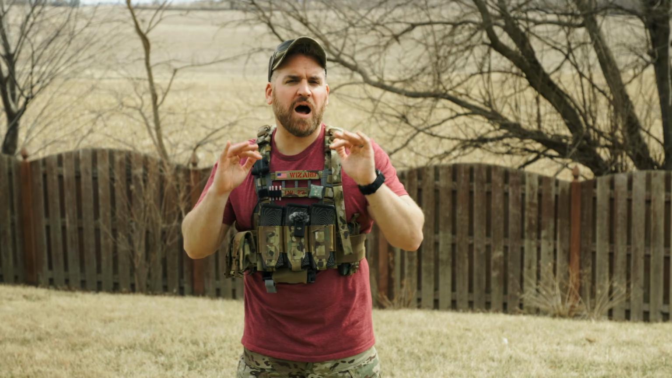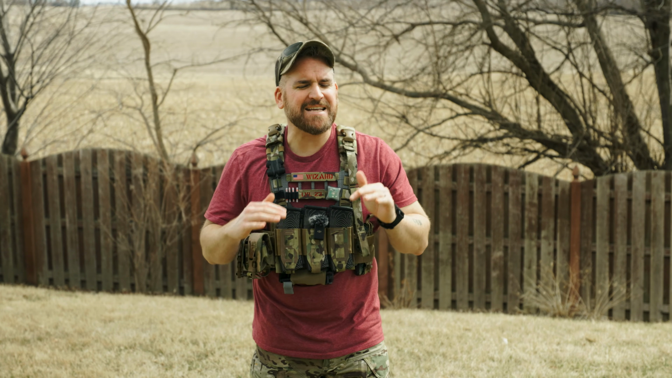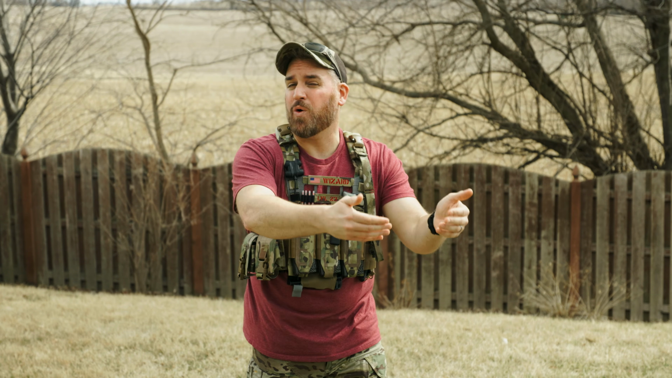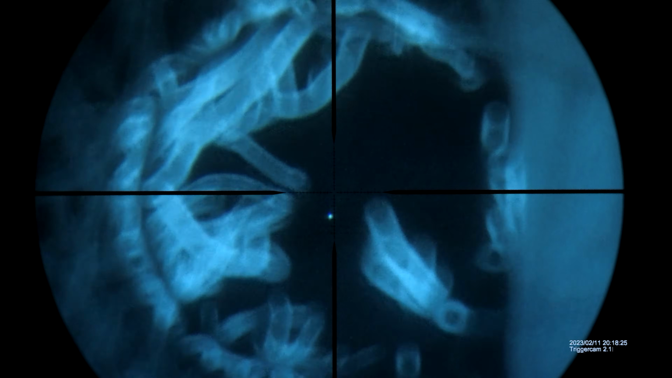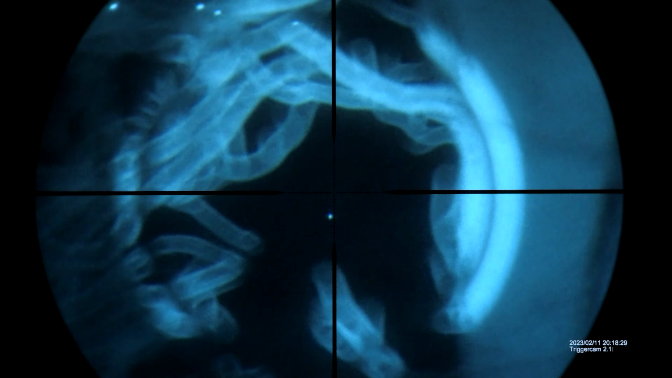Now, one more odd con that some of you may or may not have noticed when we're looking through the footage is that it does particularly poorly when looking into or out of any brush. And this is mostly a physics problem, but here you can see it. There is a clearing through these trees, but once I turn on the illuminator, the trees and brush reflect back so much light that it auto-gates the device. The IR laser can still penetrate, but you can't illuminate what is at the distance further out.